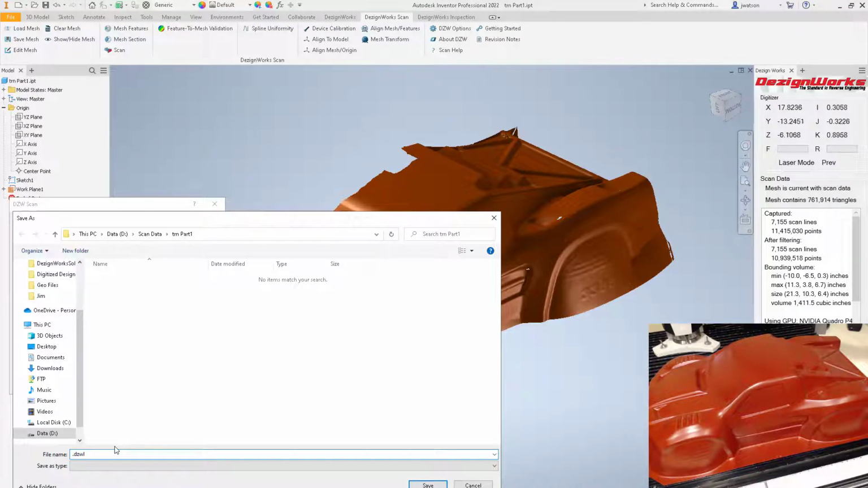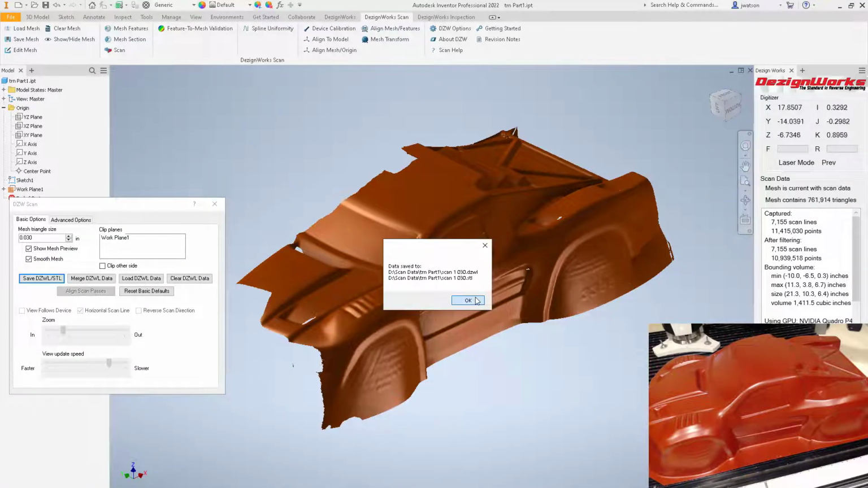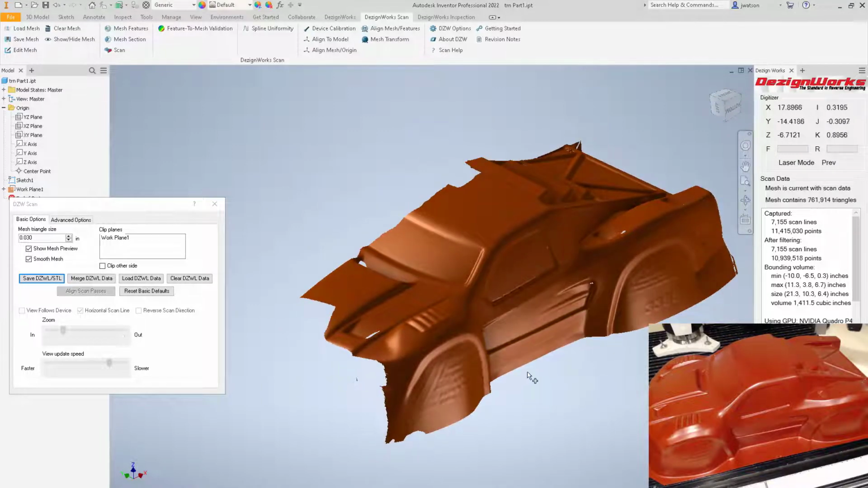Put something you can identify. We'll say like scan 1, and the default settings is it's 30,000. So we'll say 030. You don't need the decimal. And hit save. So now that's saved in case something happens. You can reload it. So let's say we want to continue scanning some more.